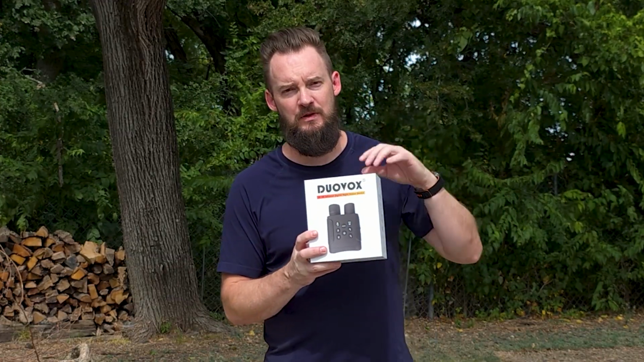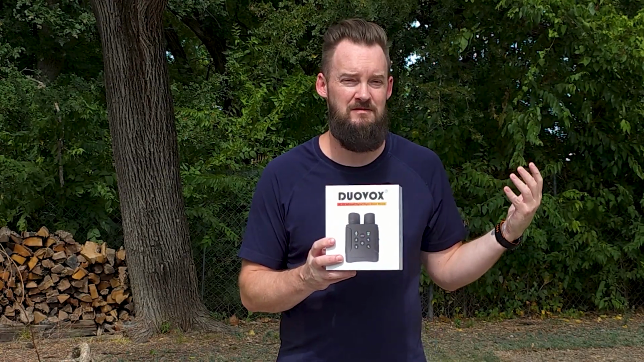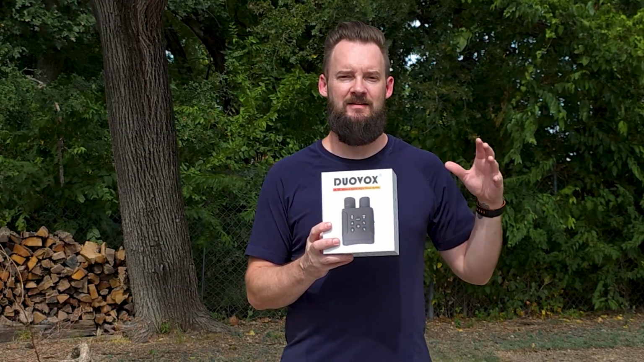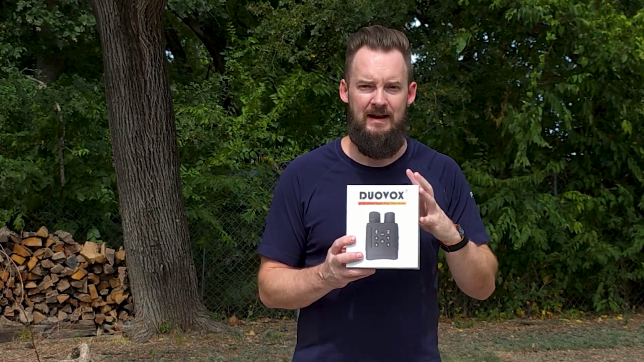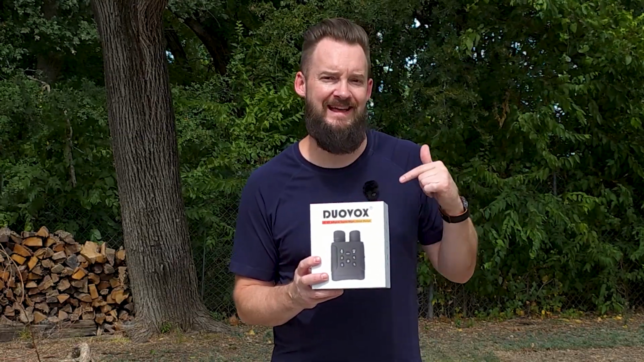You can take pictures with it, you can take video with it, or you can just use it to see what's going on at night. It's been real dark out here lately, so tonight should be a great night to test this. Right now, we're just gonna do the unboxing, and like I said, I'll come back out tonight and we'll see how this thing actually does.